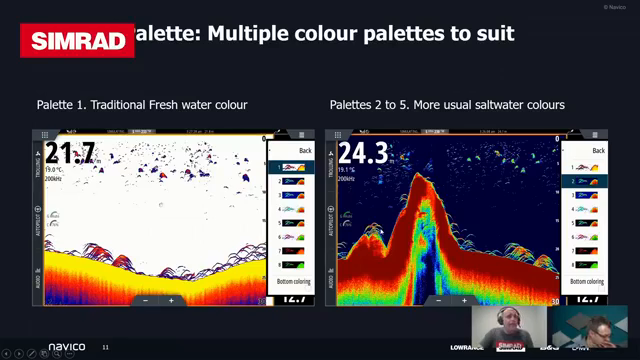Color palettes. Again, we've got lots of different options, and people have different preferences about the contrasting colors. My personal preference is screen color 4 or palette 4, just because of what I'm used to with the Simrad Kongsberg product that I used to work with a number of years ago. But at night, these ones, 2 and 3 and also 5, can be quite good, because they reduce the amount of glare from the screen. Obviously, the screens are really, really bright, and we can adjust the brightness really easily. But if you're worried about losing your night vision, using these darker backgrounds can help you out.